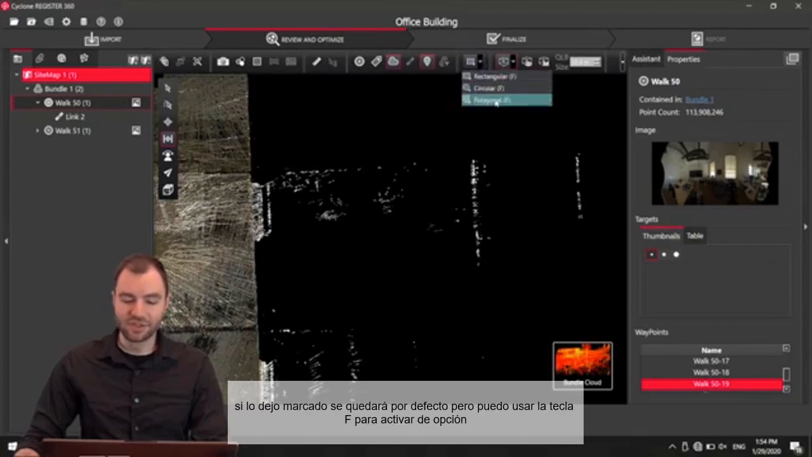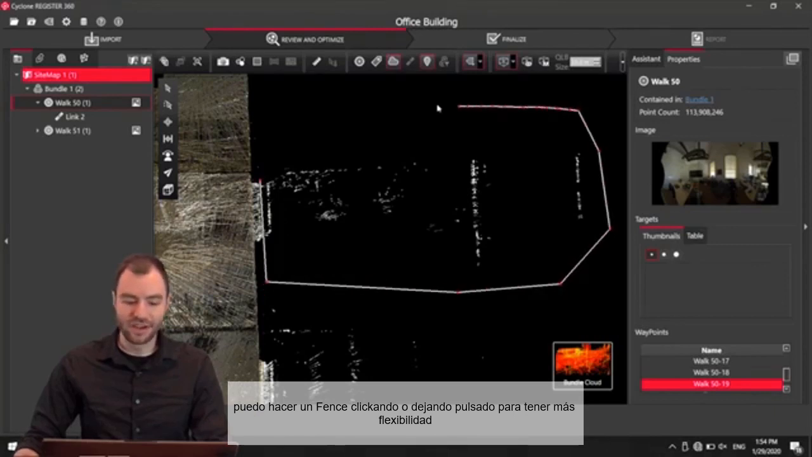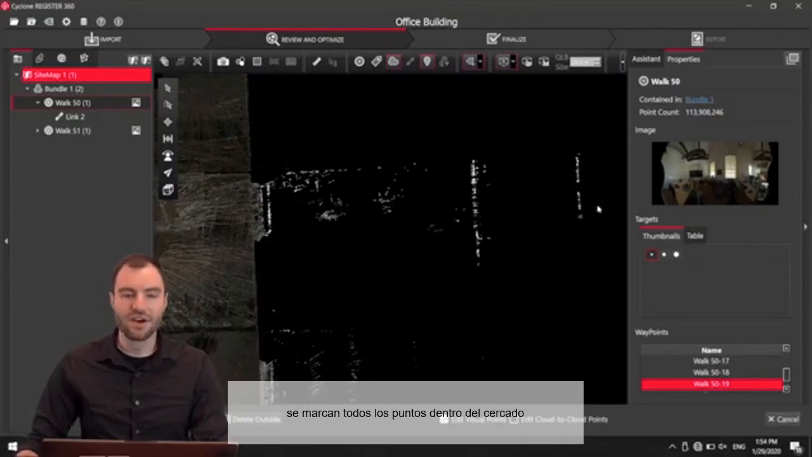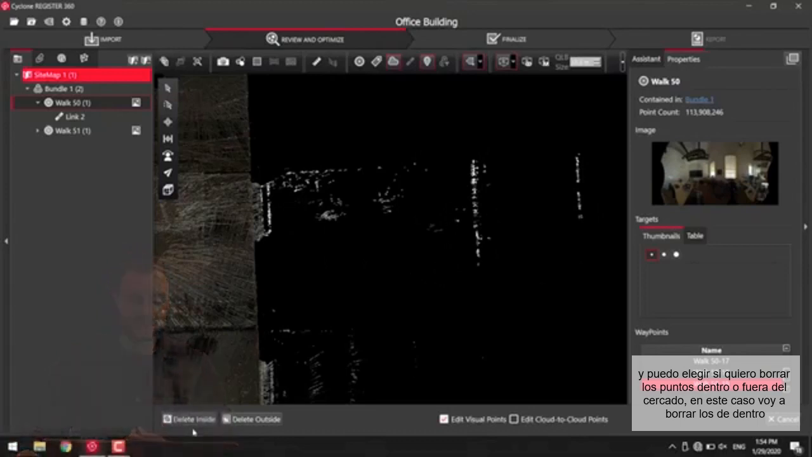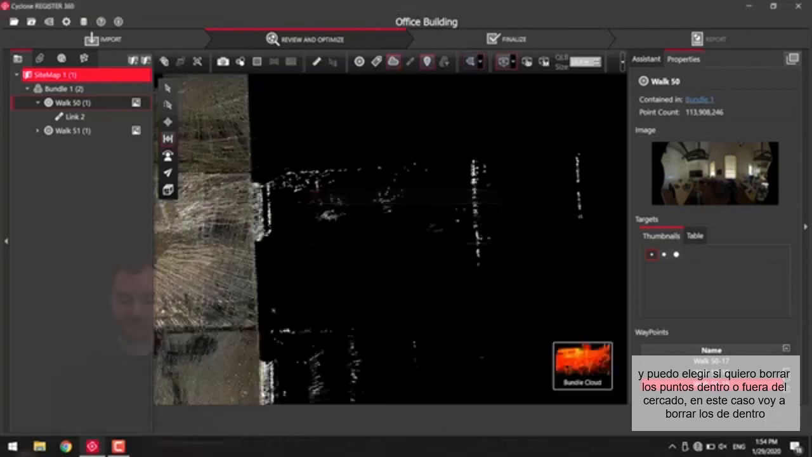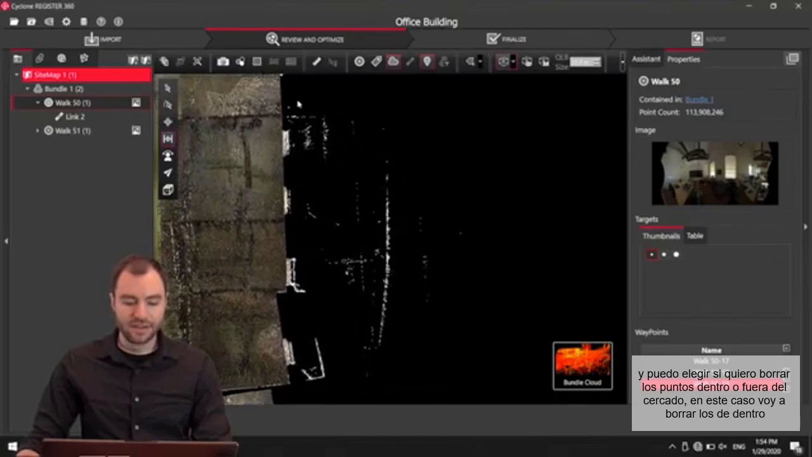If I choose the polygon, now it becomes the default, so I can use the F key to toggle the fence tool, and it'll always be the polygon. So I can click to drag a fence. I can also just hold and drag, and I have a little more flexibility there. Then it highlights all of the points inside the fence, and then I can choose to either delete inside the fence or delete outside. In this case, I want to delete all the points inside that fence. So I can go ahead and keep doing that.